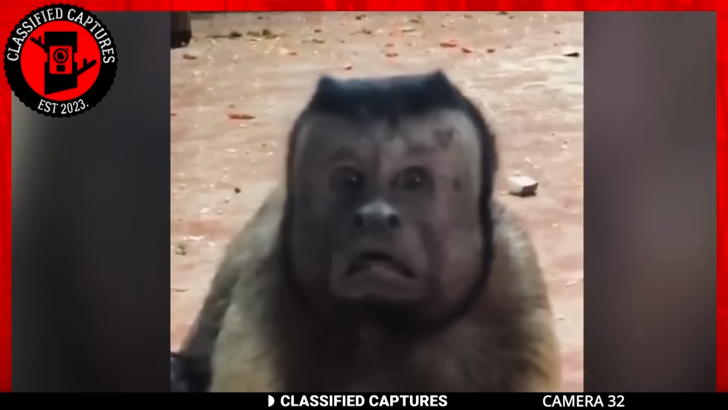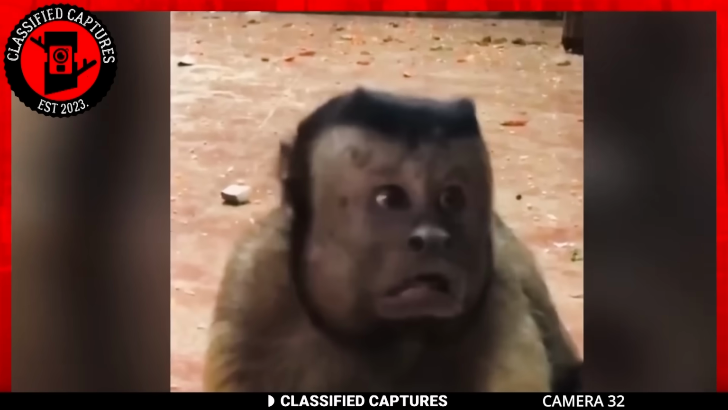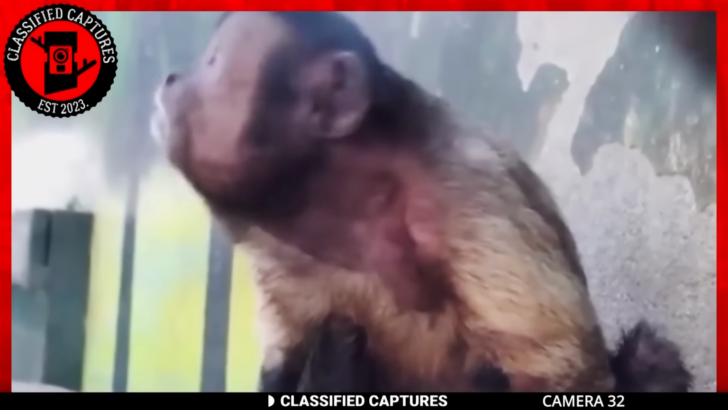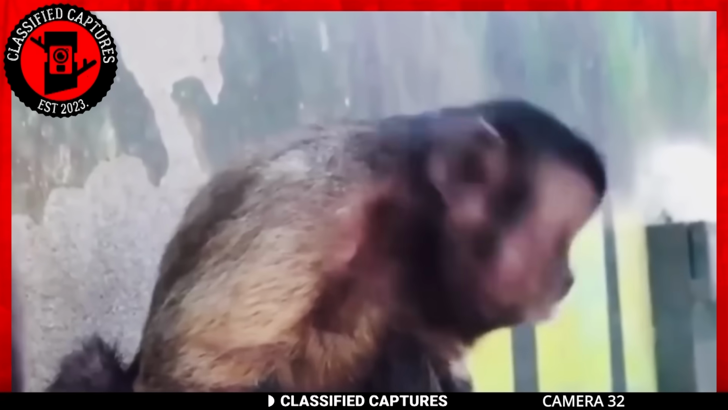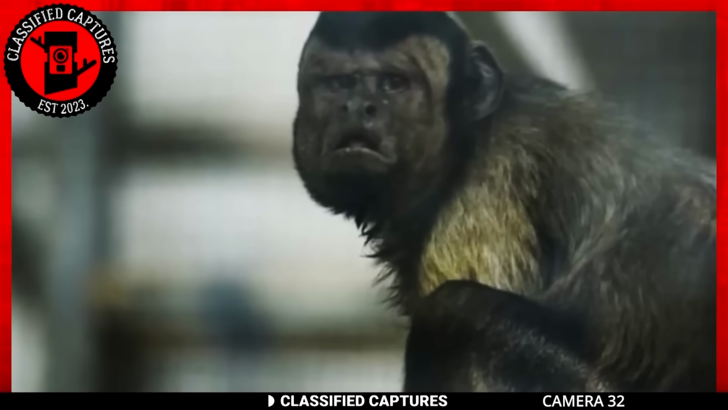While this is interesting to see and watch, it makes me wonder if the creature is fine or if it's even accepted by its family. I'm no expert in this field, so I won't pretend to be. Can anyone among you explain what's going on with the monkey's face? If you can, please do so because we'd like to know. We'll be reading the comments.